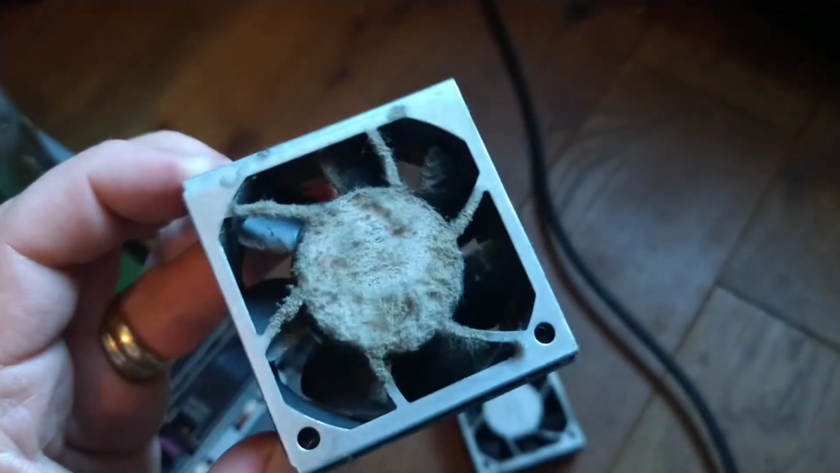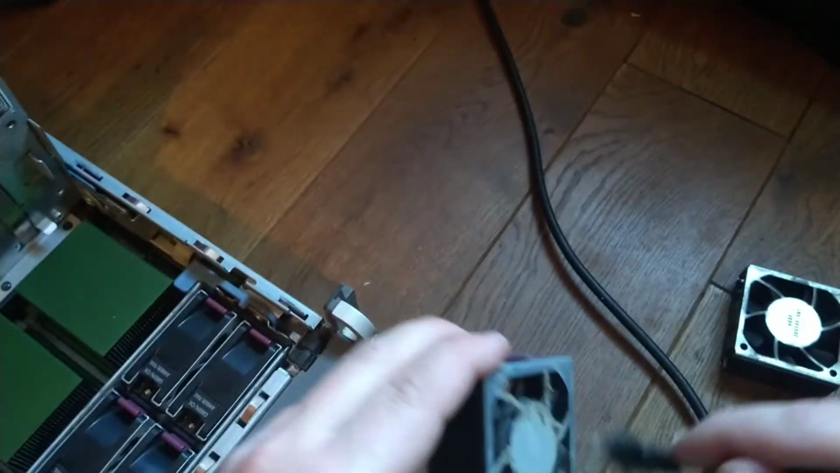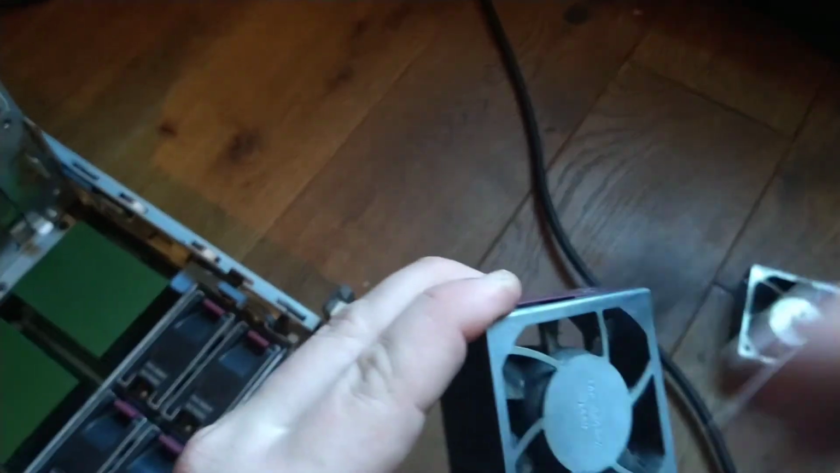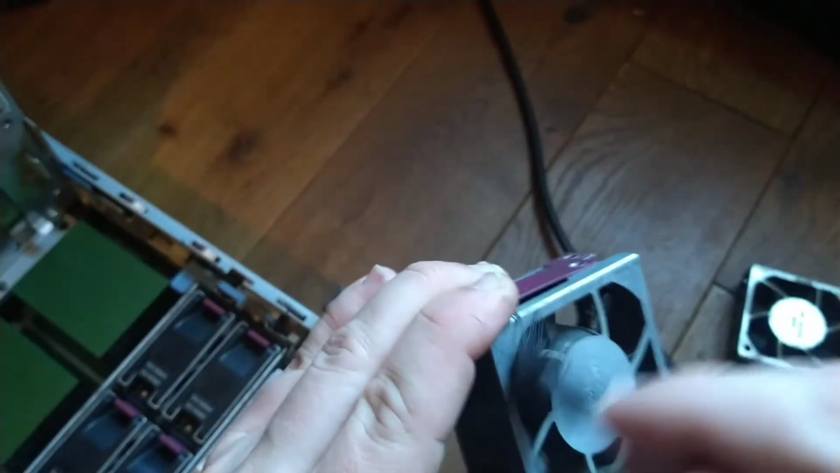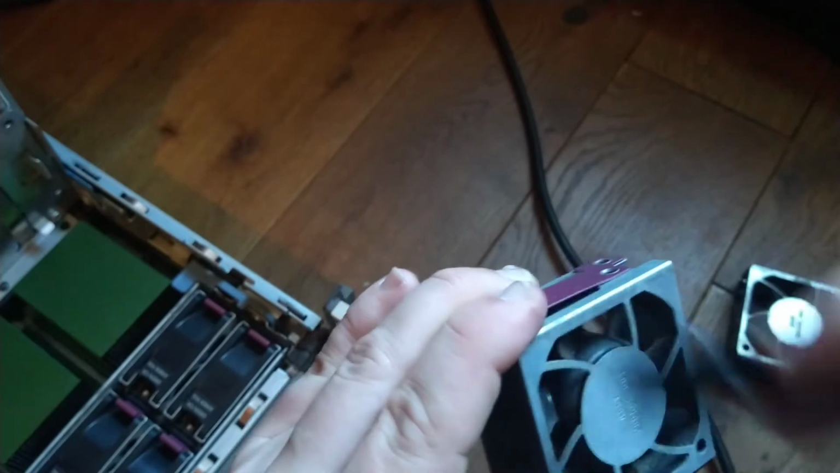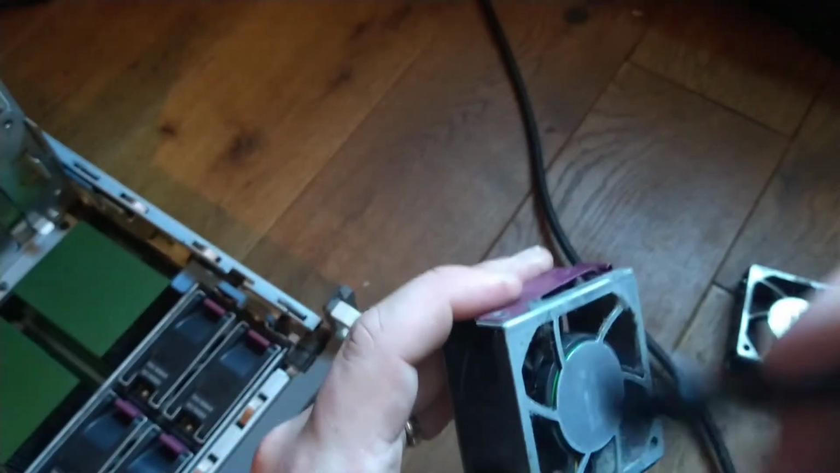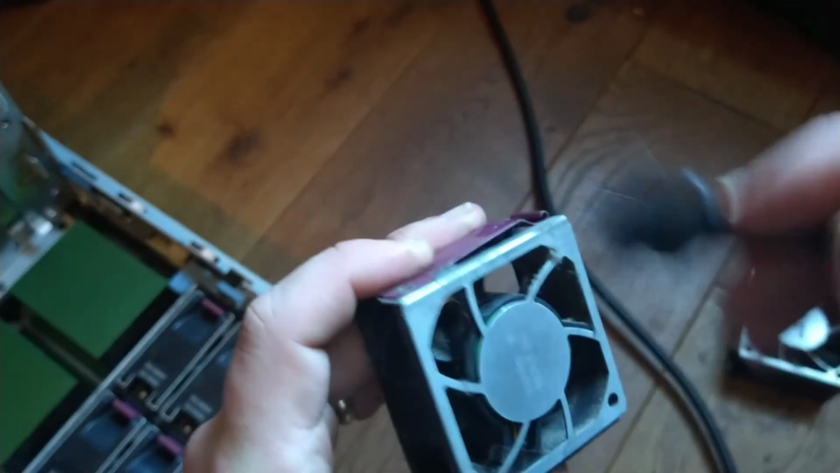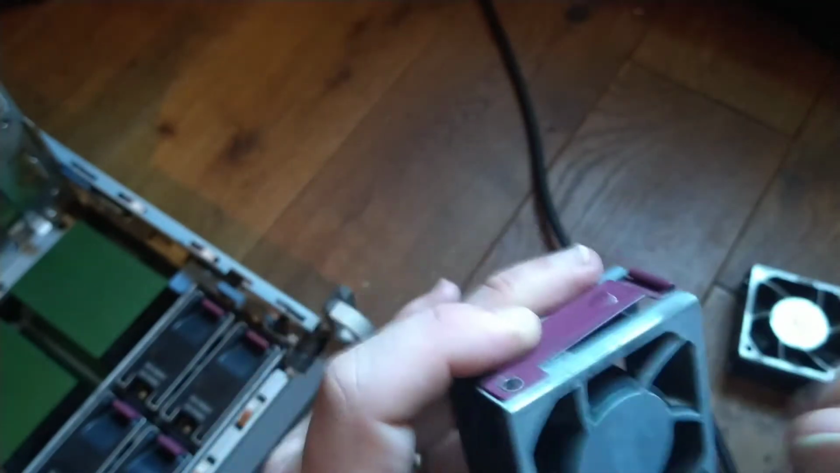Let's do the same with the other one. It has more dust than the others actually. I think the best will be to take the Hoover, and then go with this brush. That's a good start, taking all the pieces, the big chunks.